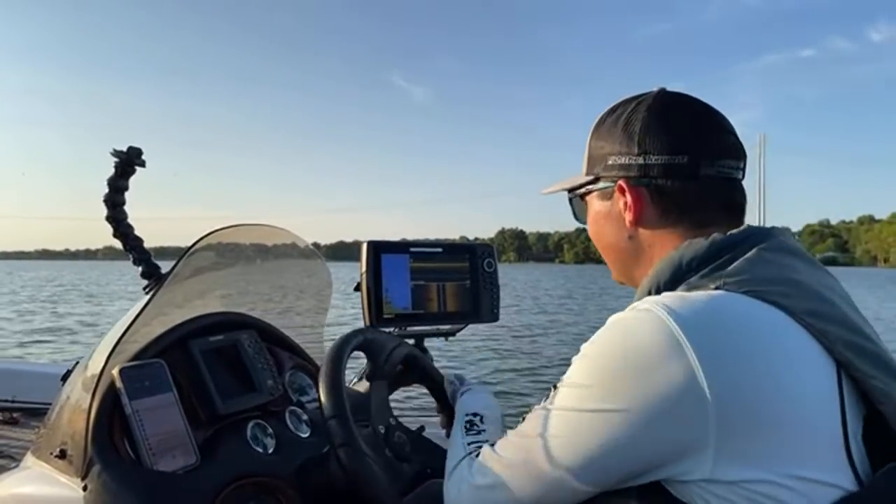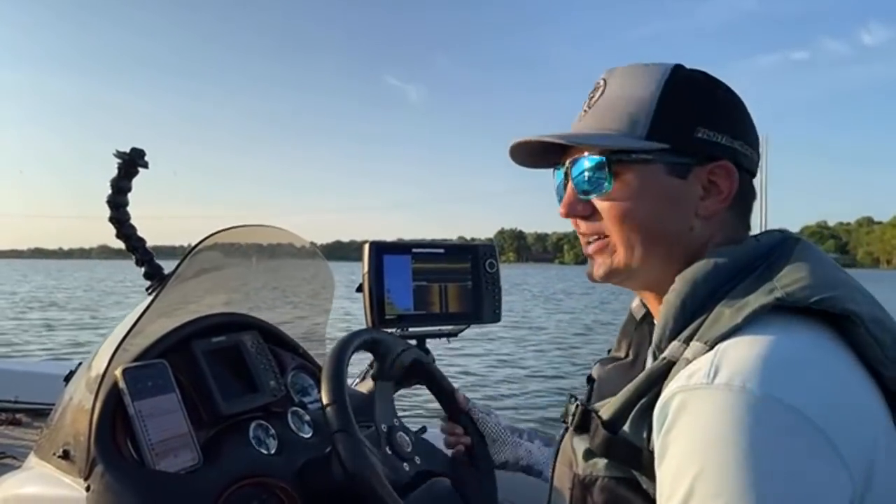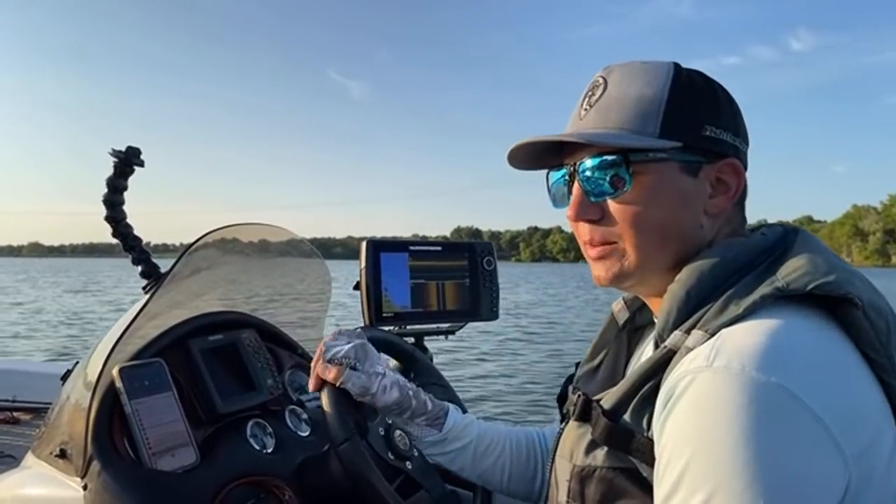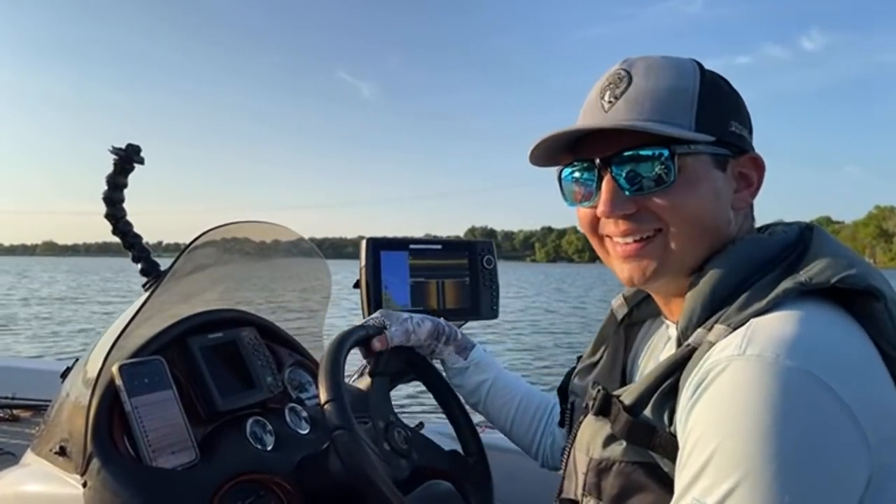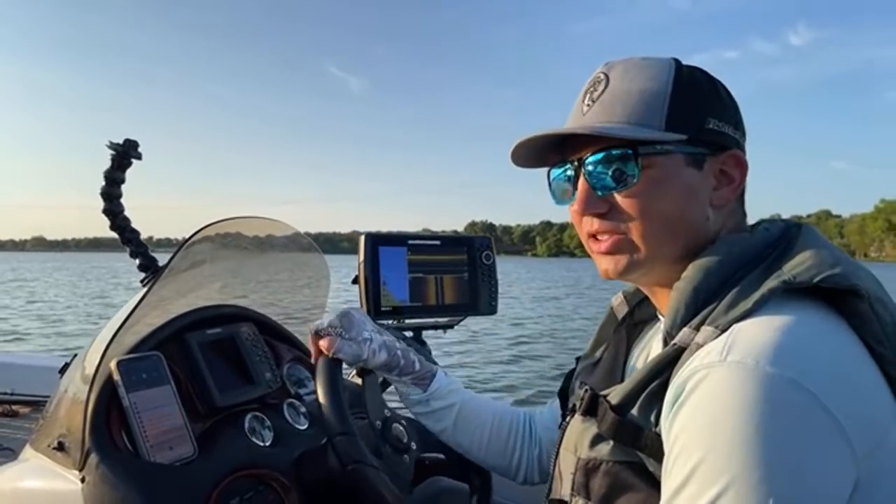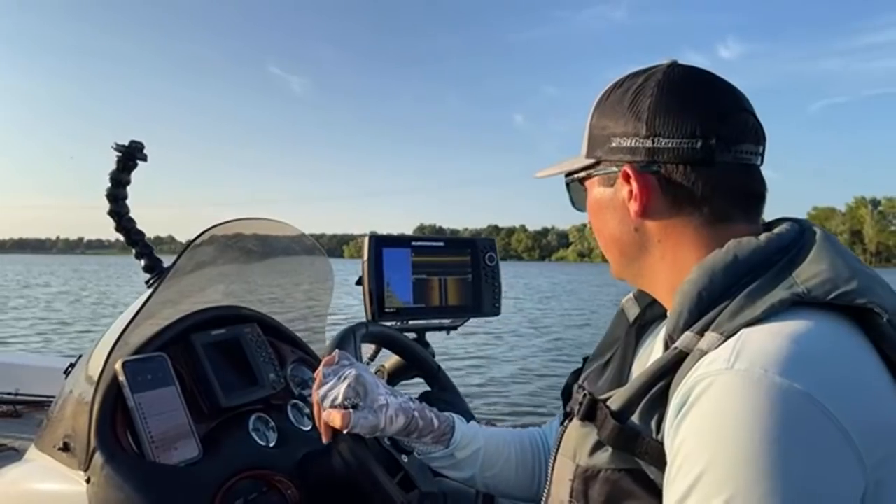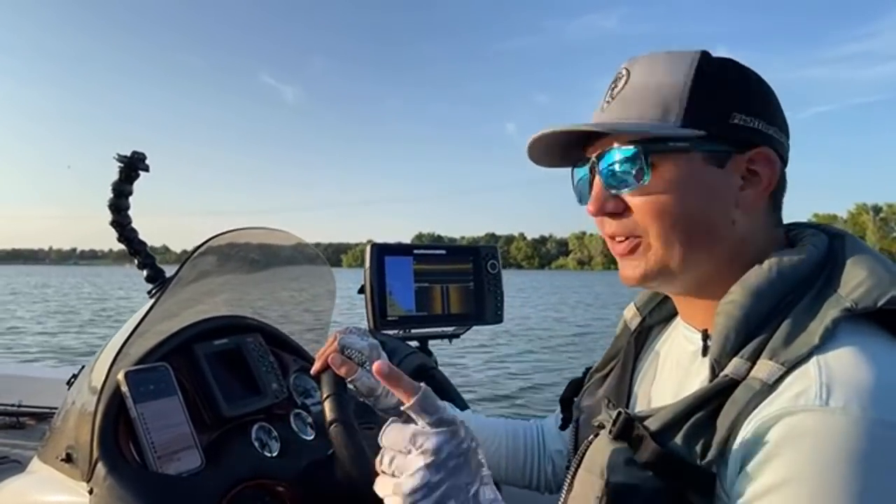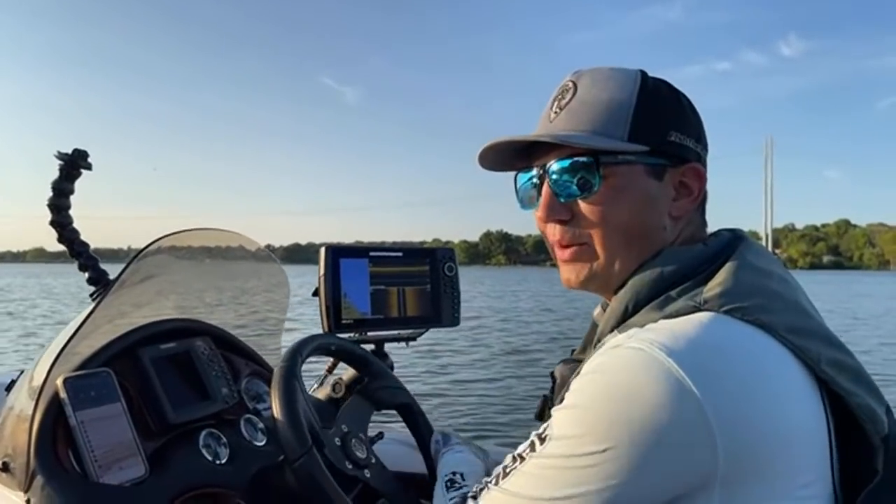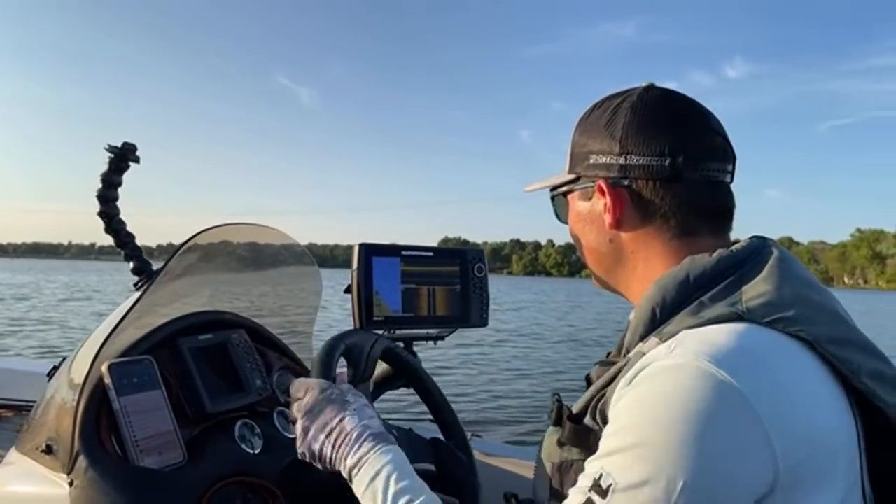Okay, so we're graphing again. Found those last group of brush piles in 9 foot of water. So I kind of want to do the same thing. I'm just going to keep graphing for brush in 9 foot of water and see if we can find any more balls of baitfish, find an area that looks kind of interesting. We have 40 minutes. So it took us 40 minutes to find our first offshore spot. So maybe before the sun goes down, we can find one more. We're going to keep graphing.